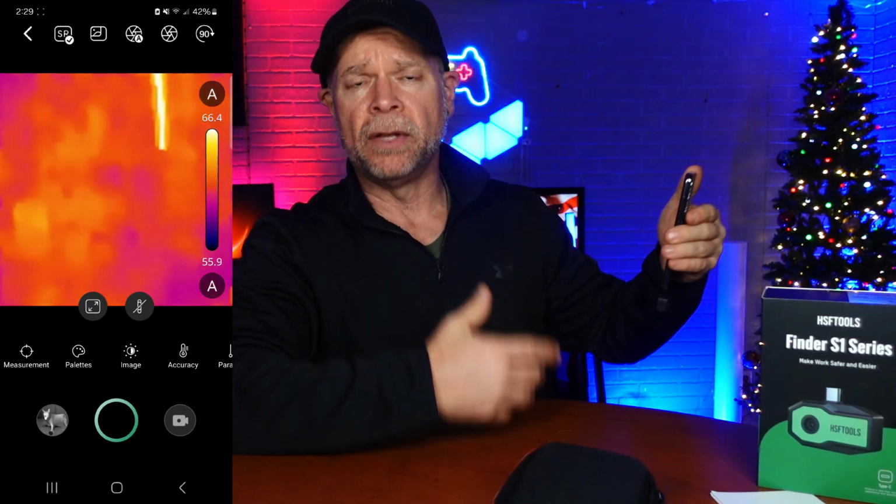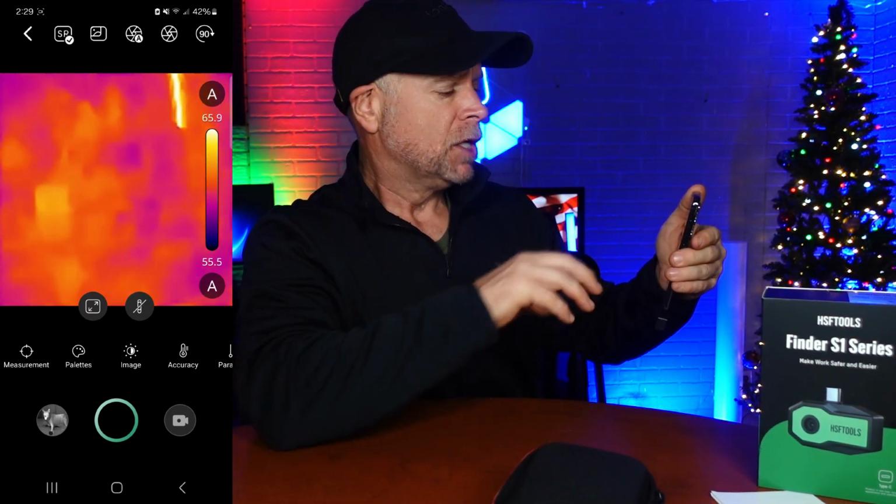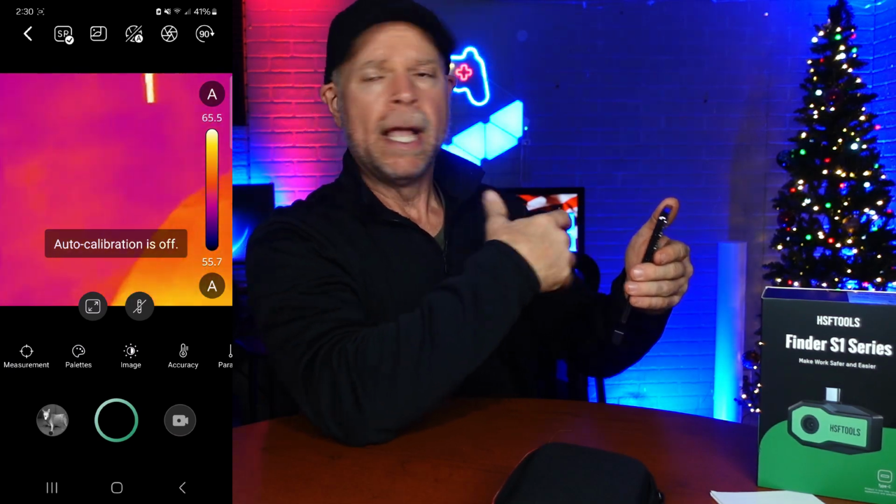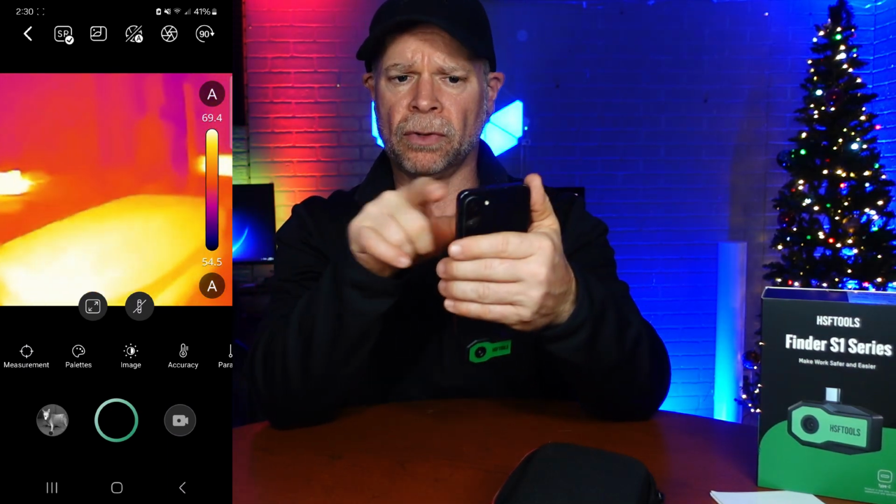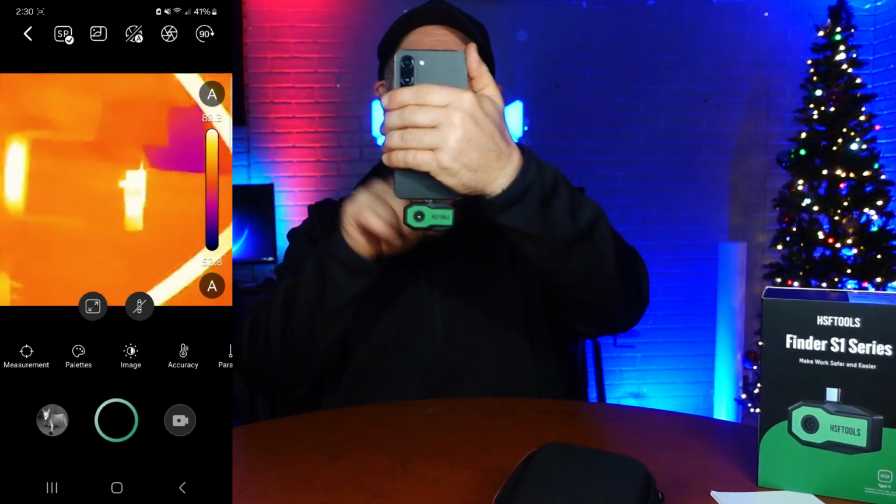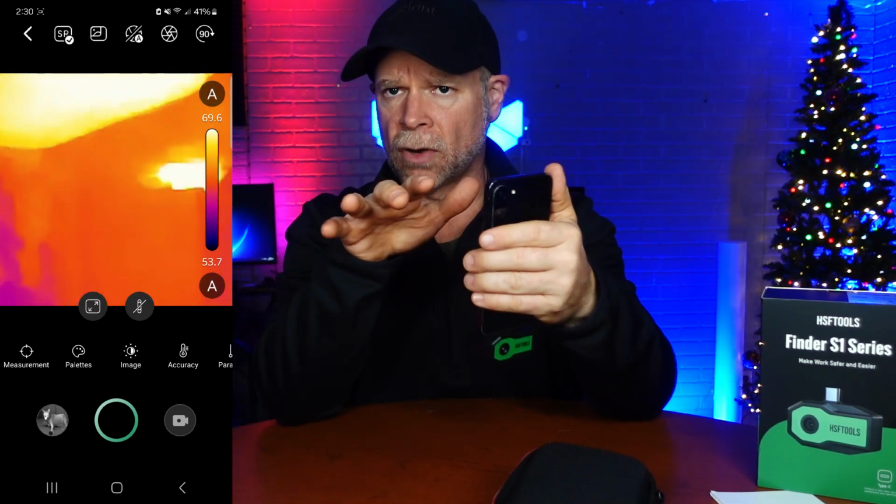And to be quite honest with you, the auto calibration can be a bit of a nuisance. So I think that it's just as easy to shut that off, because the next button over is your manual calibration if you wanted to use that. And then you can also rotate your screen 90 degrees if you want to. So now everything is upside down, and then we'll hit that again and we'll turn it back up. So that's across the top toolbar.